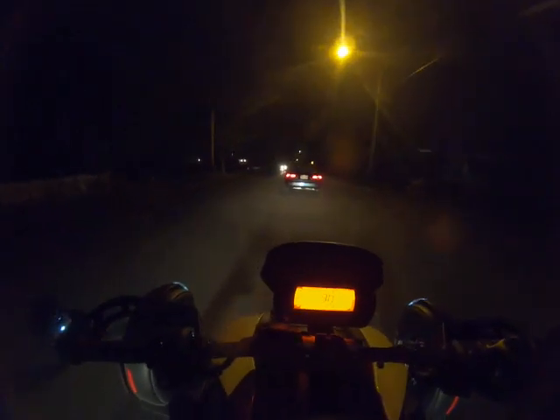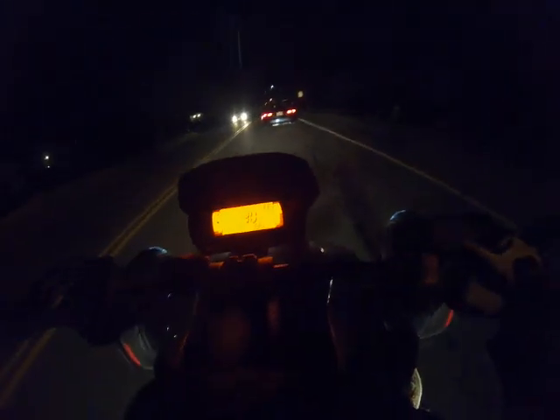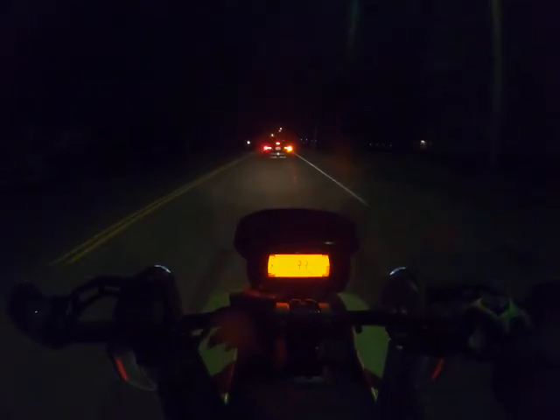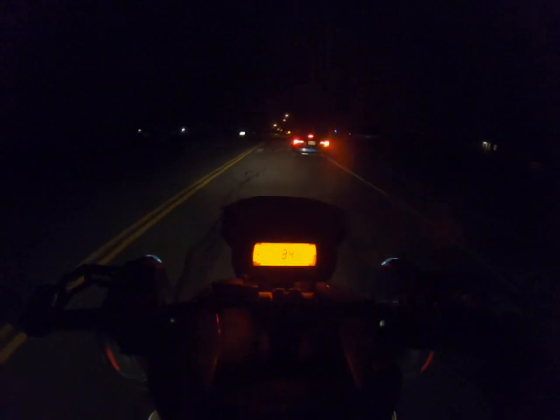I'm gonna baby this Ryker. Why would I pay 12 grand for a Ryker and then baby it? Actually, like 11. I think I paid like 11.9 for it with all my accessories. Cause you know what I'm saying. I know people.